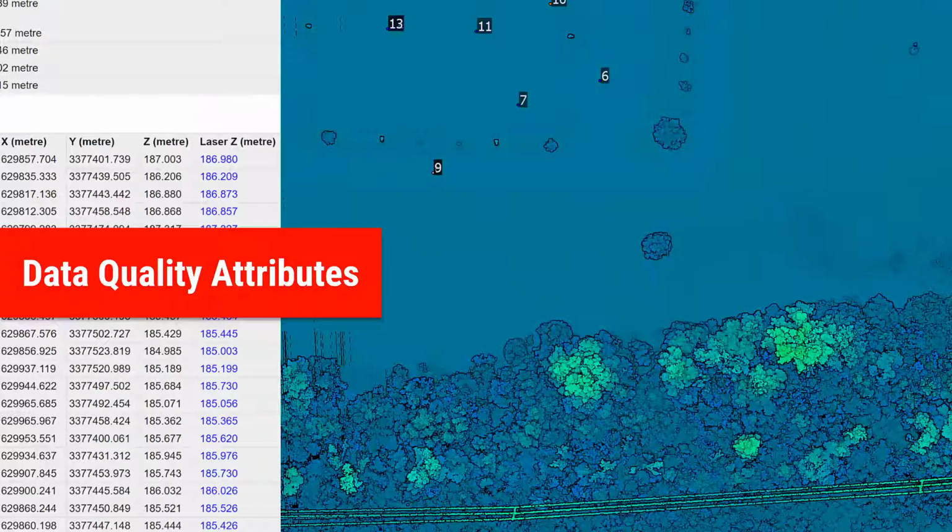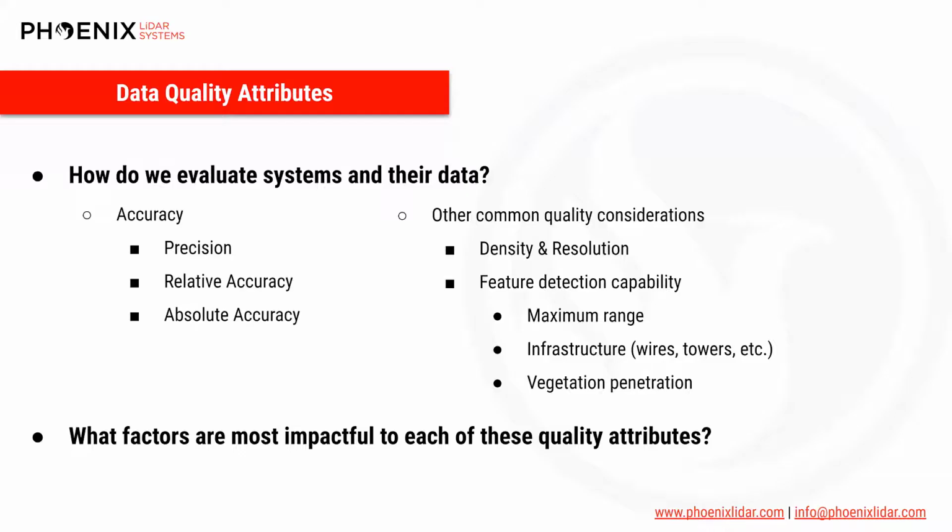Let's begin by reviewing data quality attributes. We're asking the question here of how do we evaluate systems and their data? The first thing that might come to mind is quote unquote accuracy. We need to be a lot more specific than that. So we'll discuss three metrics that are all at play: precision, relative accuracy, and absolute accuracy.